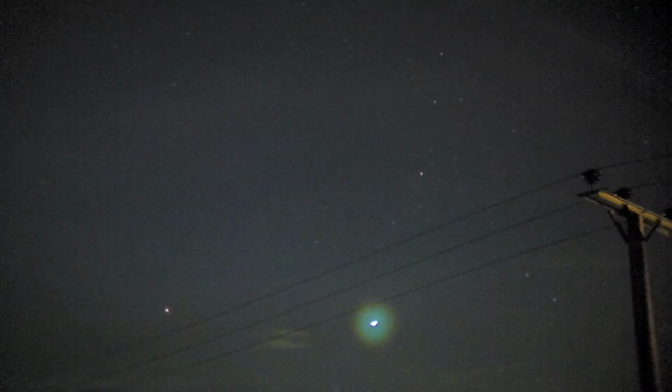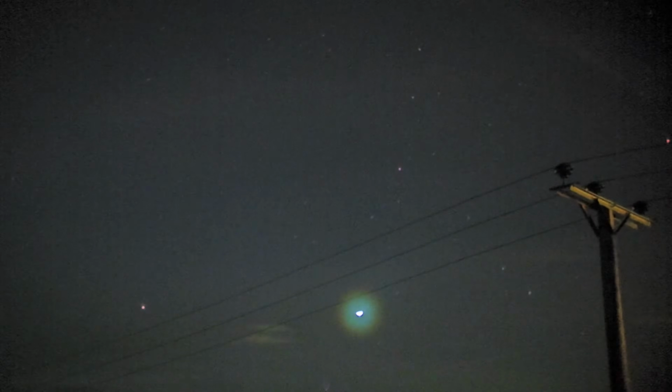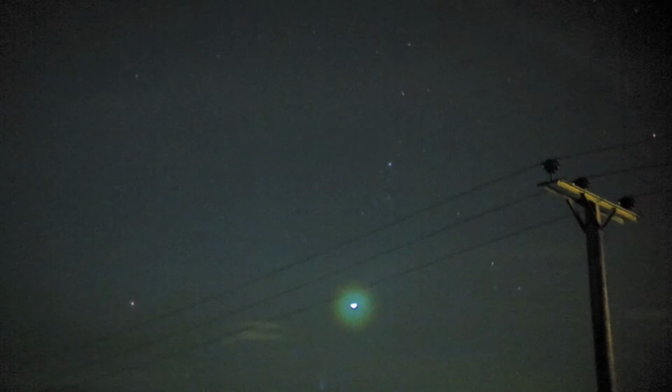Checking out very bright light. It's just appeared there. So just moved right down off the moors towards the little village of Haslingden.